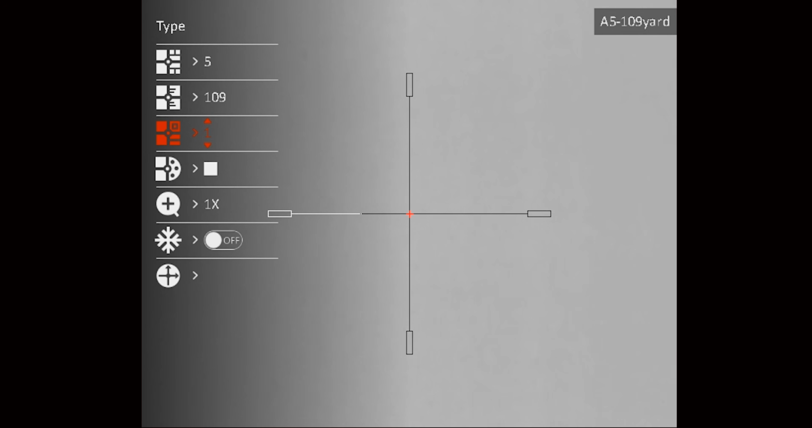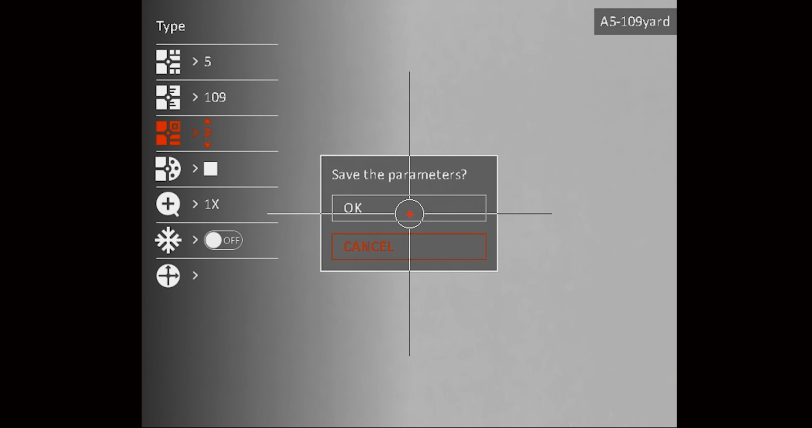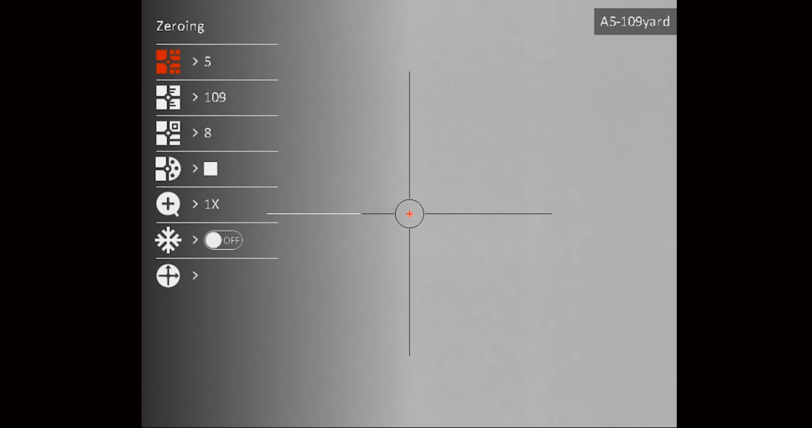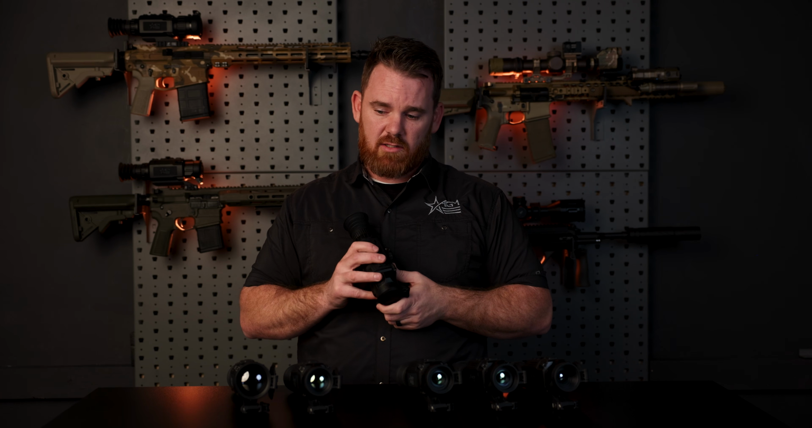If that's not your jam and you just want to use one, that's fine, but you also have multiple in there. So if you want to save more than one zero, that's also fine. If you have a 100-yard zero, but now you're going to go coyote hunting and you prefer a longer zero for whatever reason, you can just save a different zero into the menu here, and you'll be good to go. You also get 10 reticle options and more reticle colors.